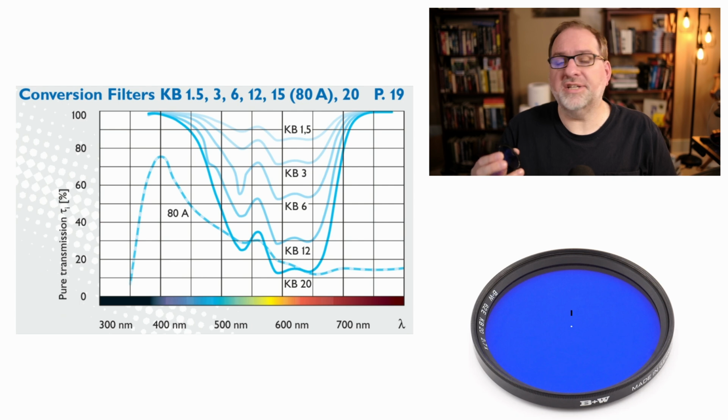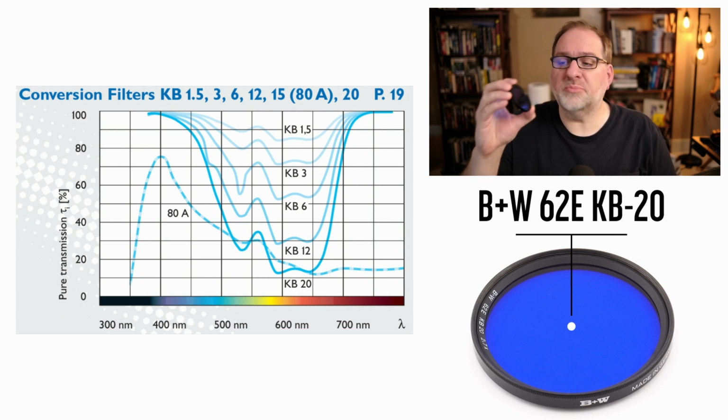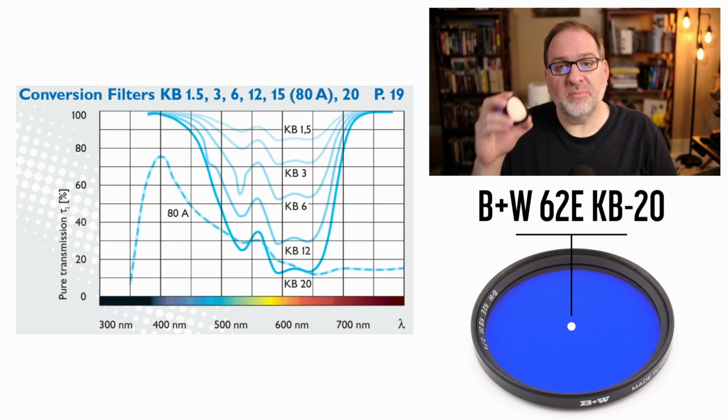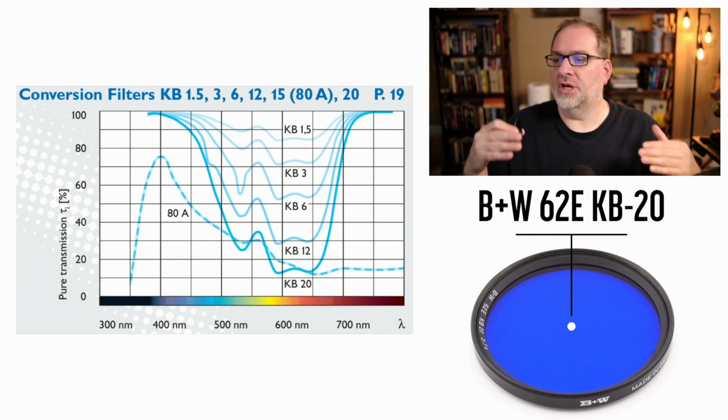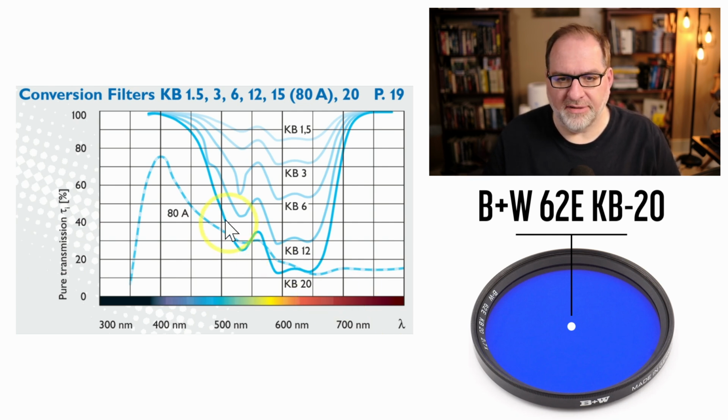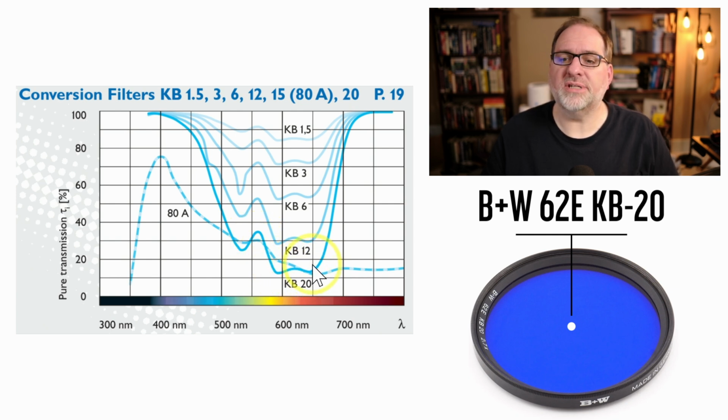The next filter that I'd like to take a look at is the KB20. In this particular case, this is the B plus W 62E KB20. This does a similar thing with film photography. It converts a 2600 Kelvin light source to 5500 Kelvin. As you can see in the transmission chart here, we're looking at the dark blue line. It starts transmitting a lot of blues and then it rolls off in the greens. Little bit of a peak here in the yellow-green, rolls back down into the reds, but interestingly, it rolls back up and transmits infrared light.